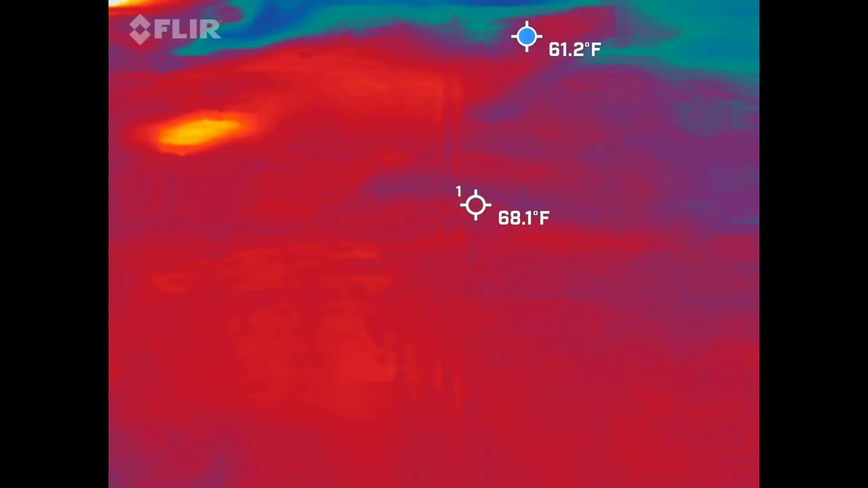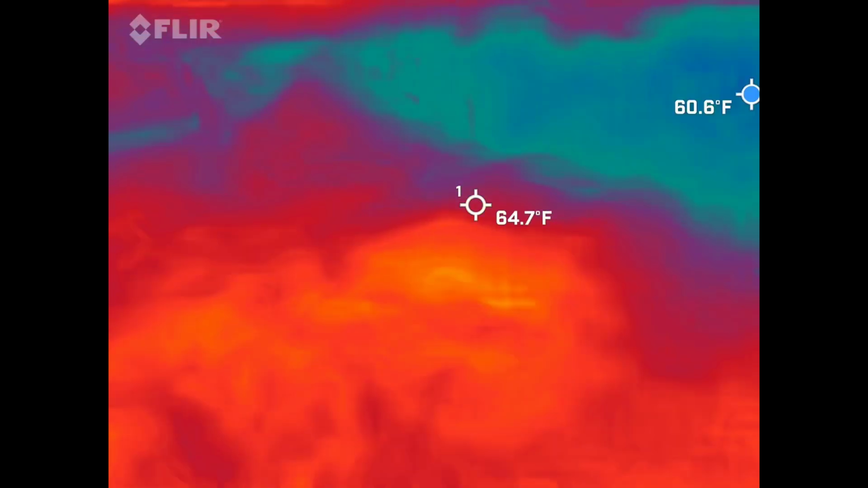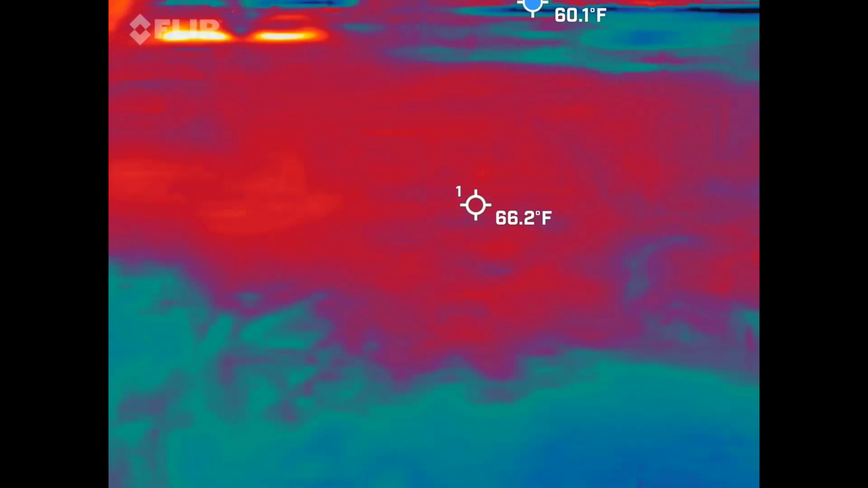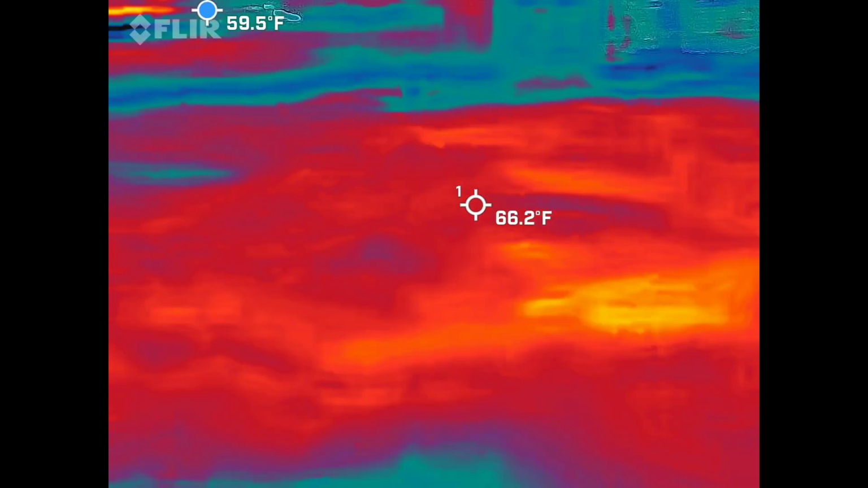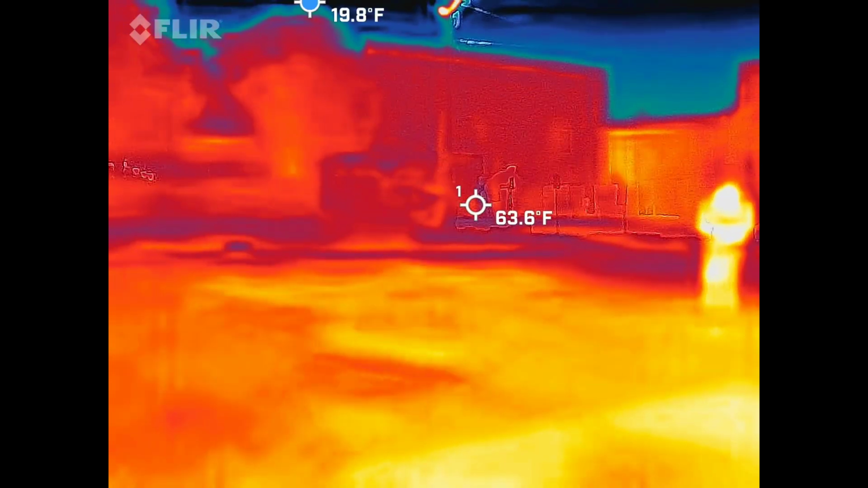How about we walk around a little bit? Yeah, let's just stay away from the one vehicle we have. 48.8. It's very intense, the soundtrack. I'm getting 40s back here. Nice.